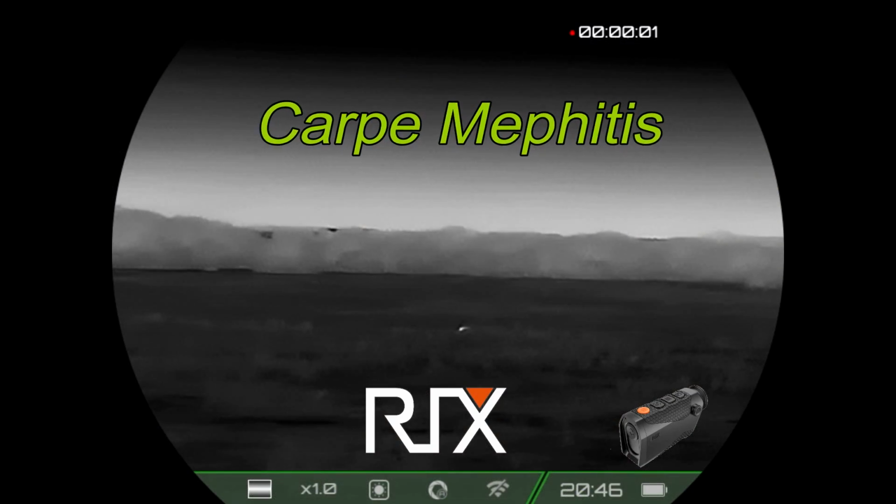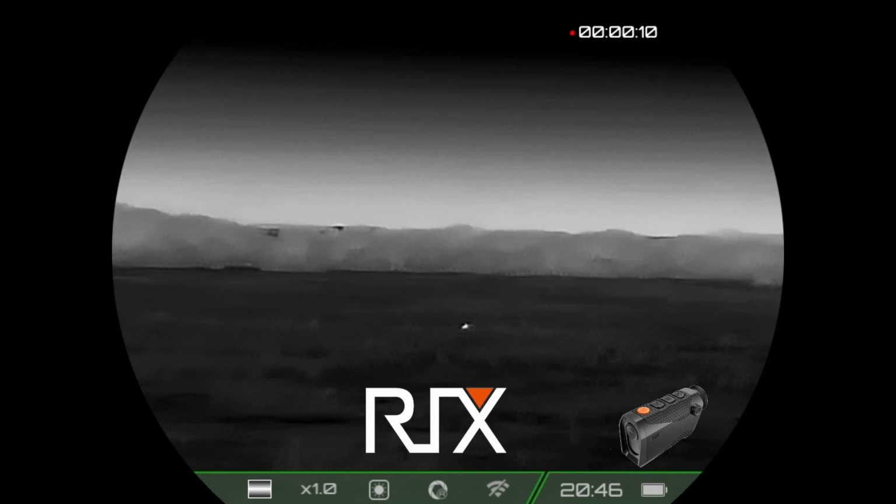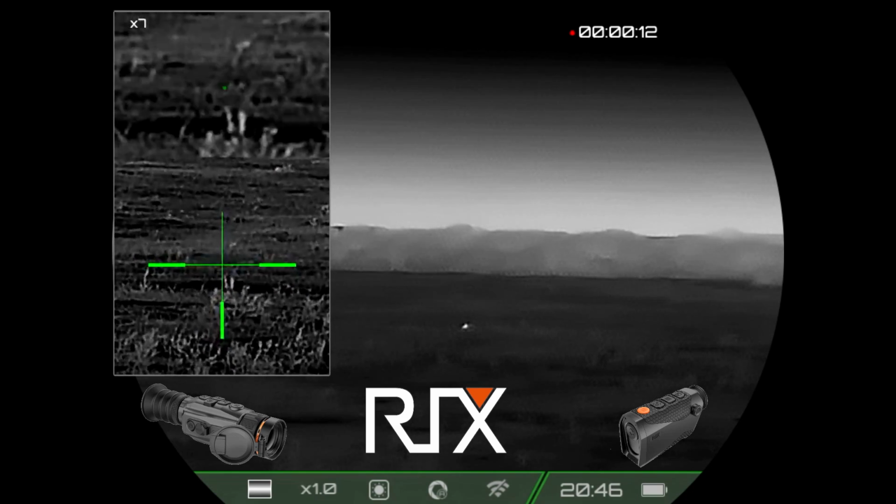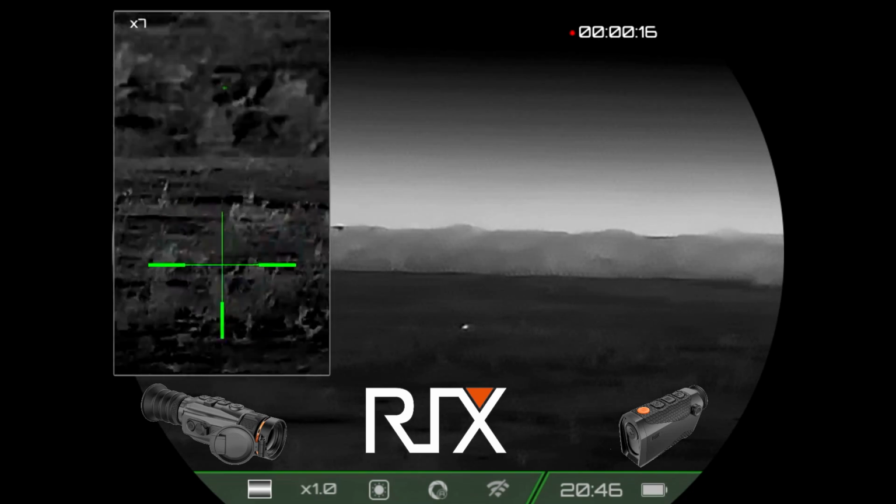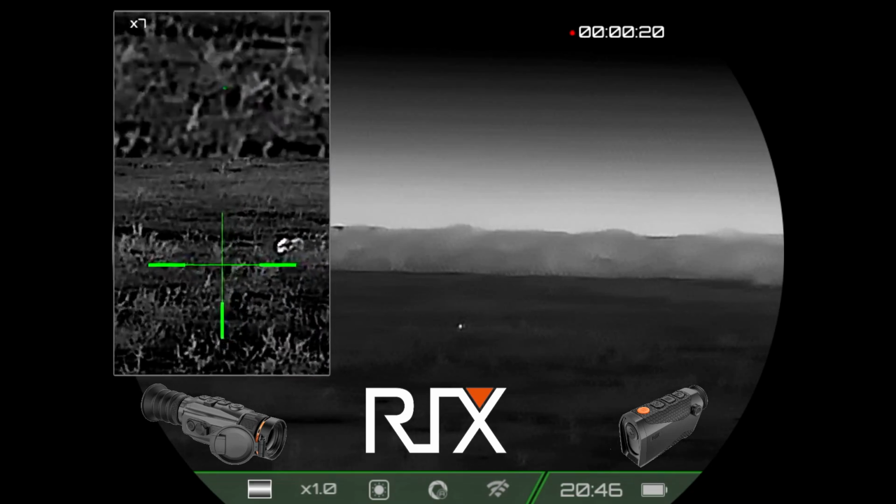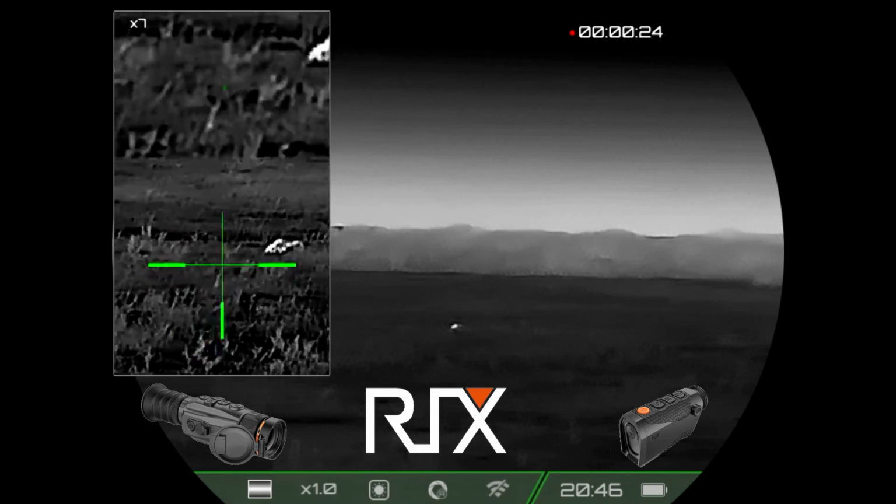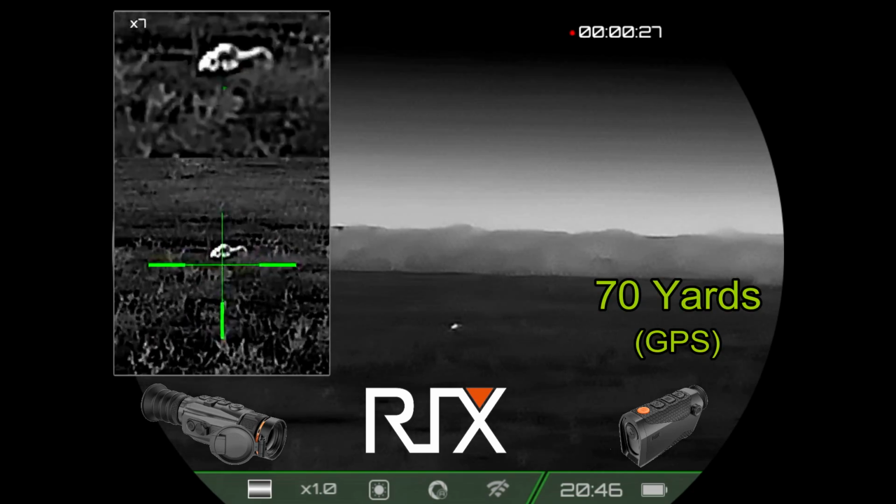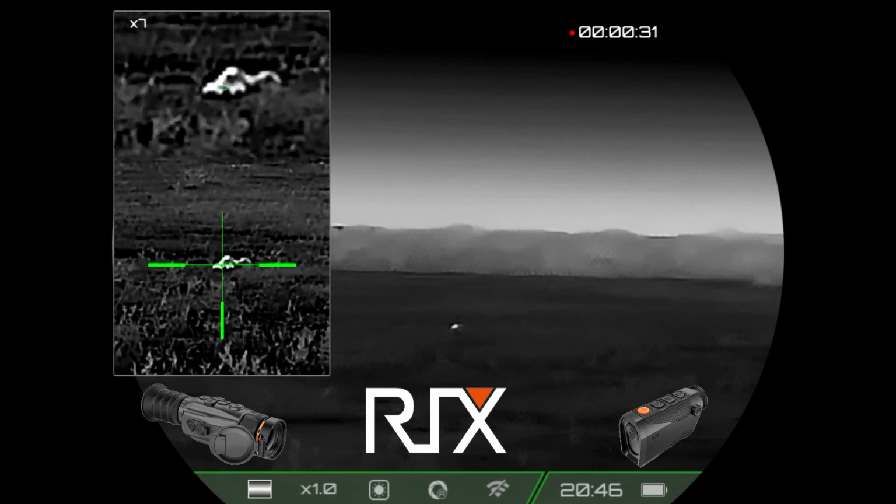And Carpe Mephitis, I've moved on to another property, the one where the landowner has a problem with skunks, and I've got a skunk out there at about 70 yards, and I've set up the Pocket K2 to get video, and I've now turned on the Storm S3 for shooting purposes, as you can see in the inset window. Now where I'm set up, the optics are at about the same height, about shoulder height, but the real difference is in the amount of resolution and the amount of native magnification.